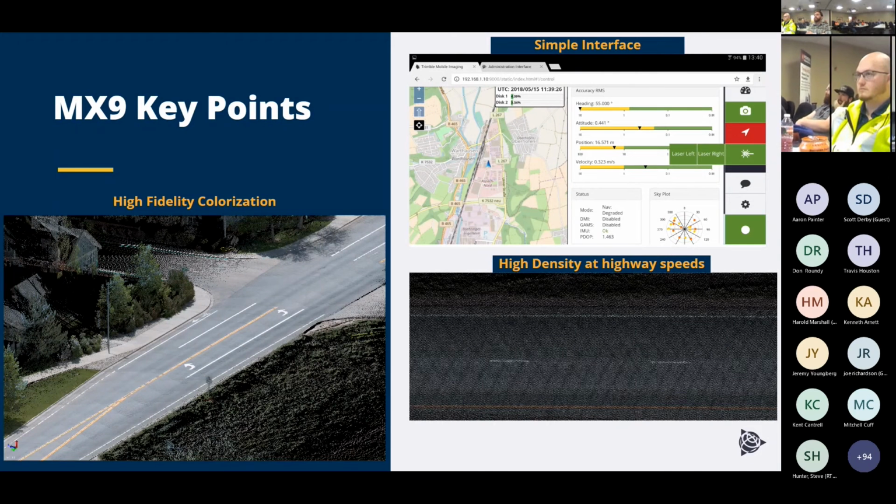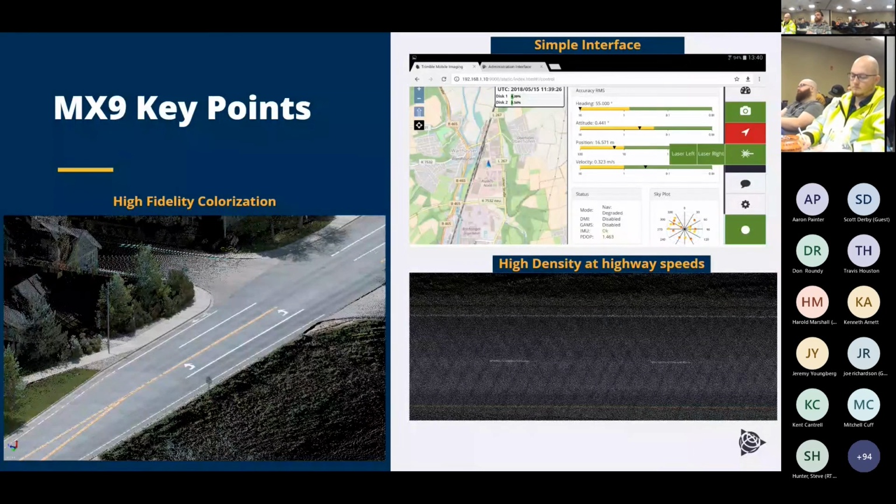The last key point on the MX9 is that high density. That's really the main differentiator between the MX9 and a mid-range system or a lot of competitor systems. The updated MX9 can achieve 3.6 million points per second at highway speeds, which honestly, at this point, there's not really any need for any more density than that.